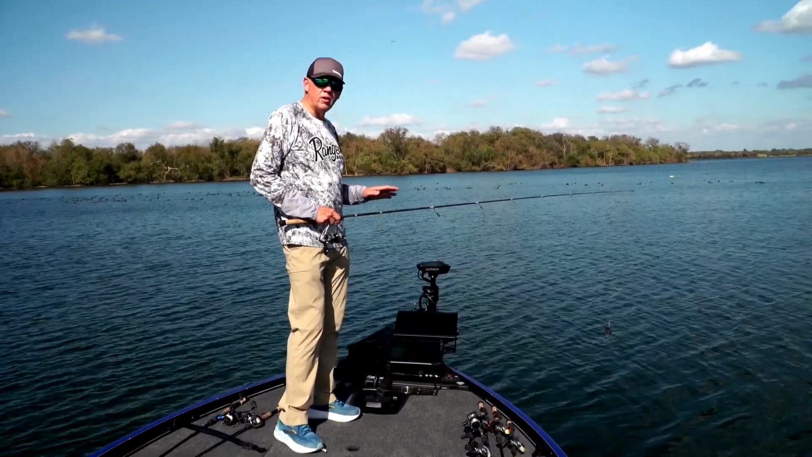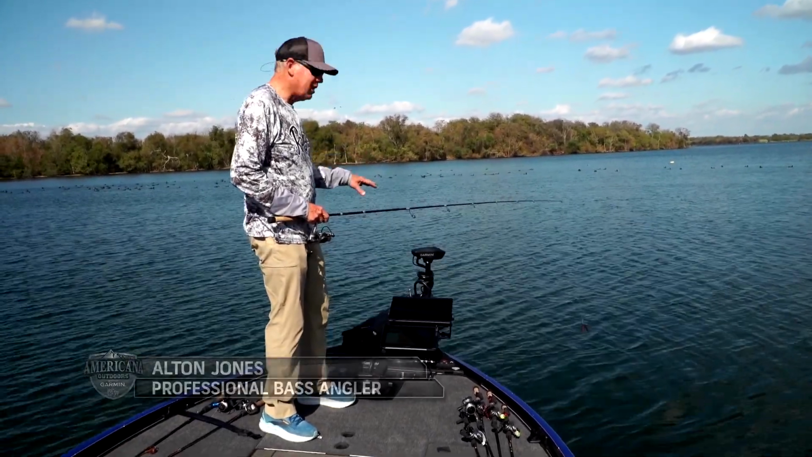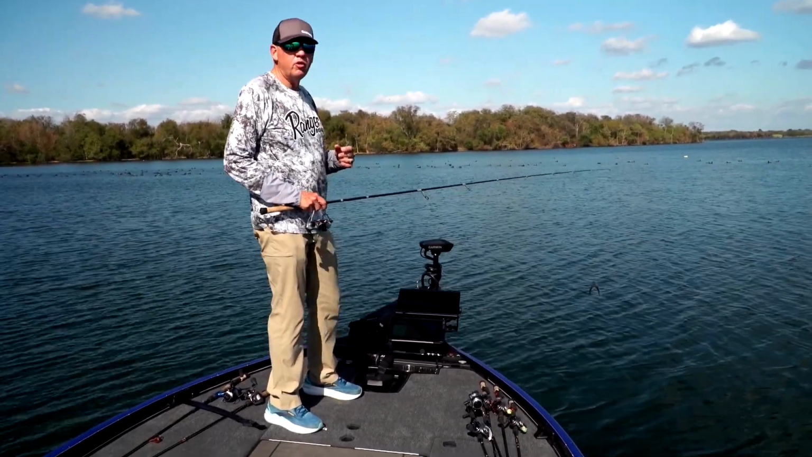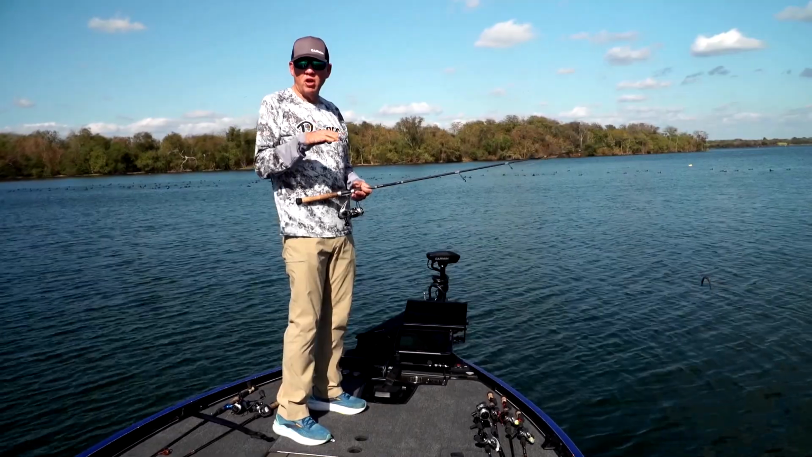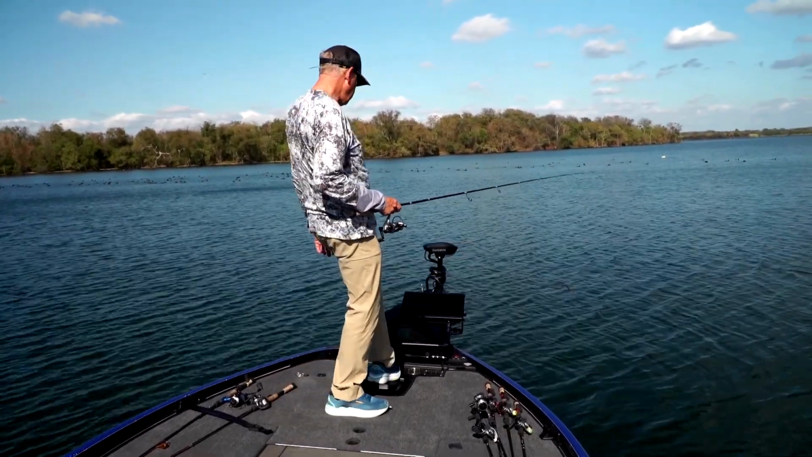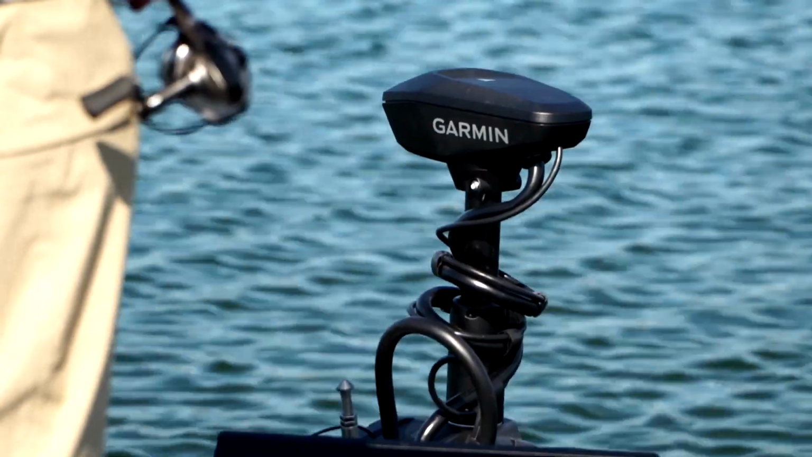When you're live scoping, I can't overemphasize the importance of the Garmin Force Trolling Motor matched with Livescope, and a couple of reasons for that. Number one, if you're using an old style trolling motor that's just a mechanical foot pedal connected to a cable, what happens is you're going to point over there and on your Livescope, all of a sudden you see fish, okay? Well, you turn it loose.